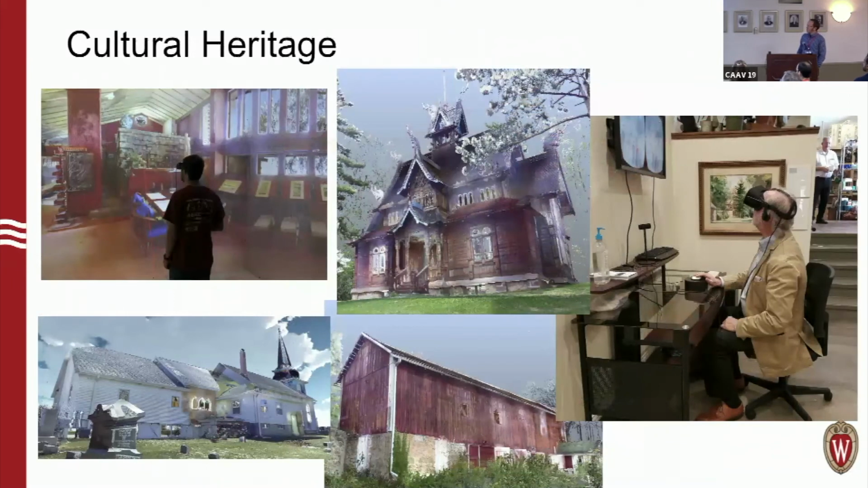Another area we've really hit upon is cultural heritage. In the upper left, we did probably the largest 3D scan of Frank Lloyd Wright's Taliesin that exists. Are you guys familiar with Frank Lloyd Wright at all? He's a pretty famous architect, a Wisconsin native. His house still exists out in Spring Green, Wisconsin, about 45 miles west of Madison. I think it just became a UNESCO World Heritage Site. Really fascinating place architecturally, so we scanned that.